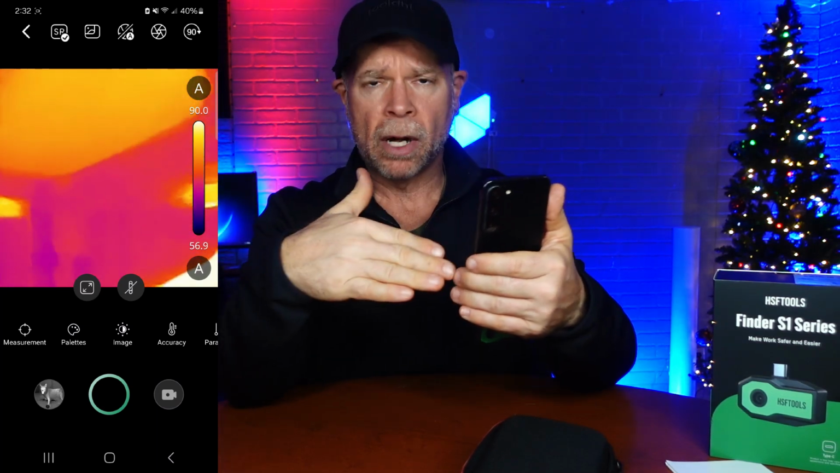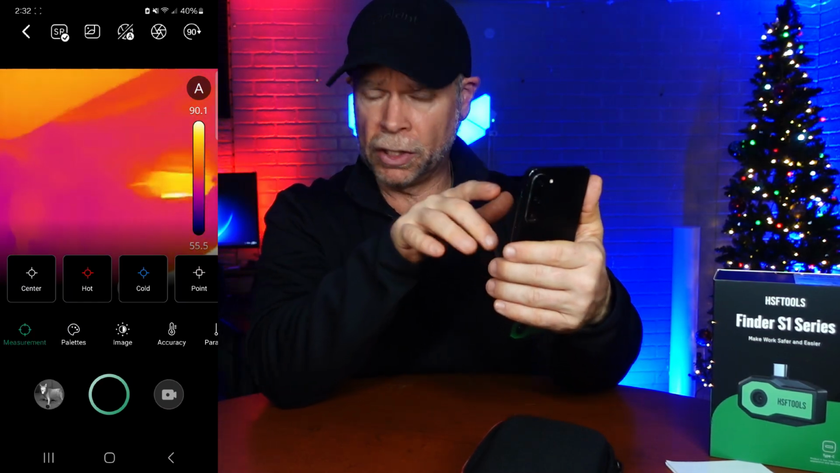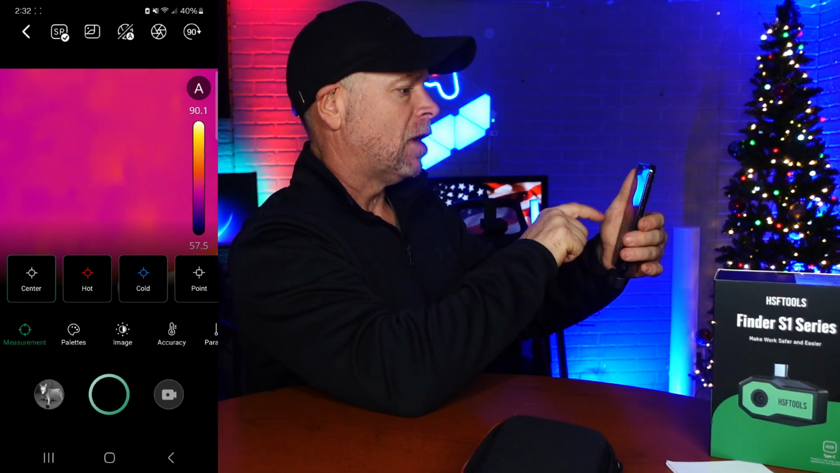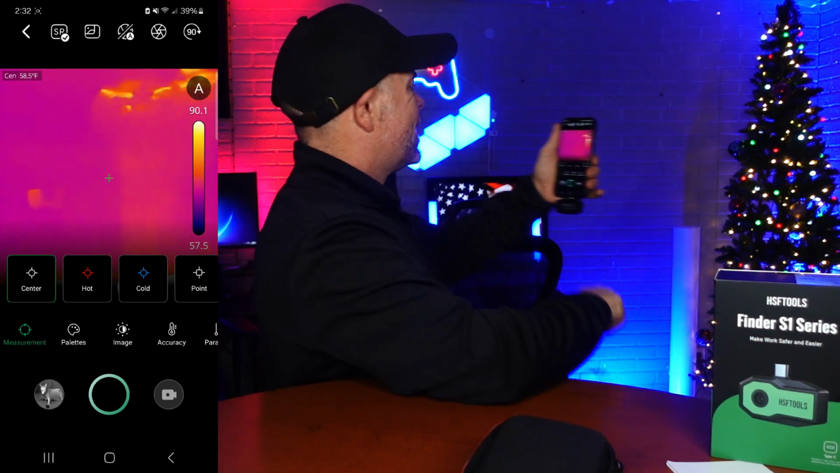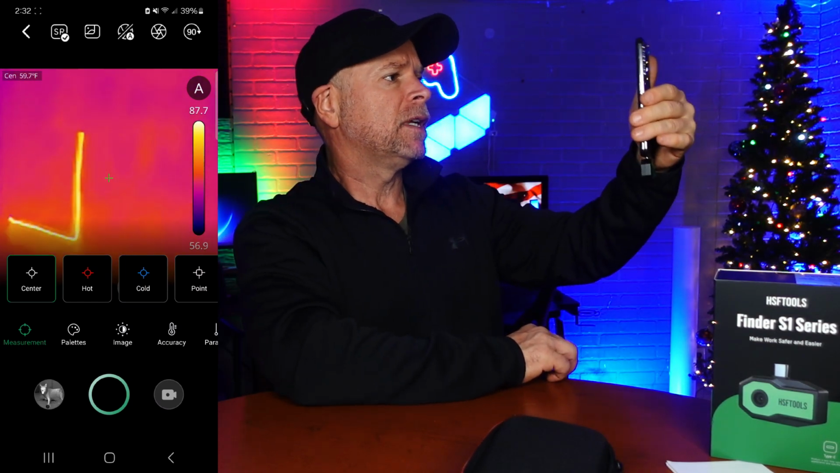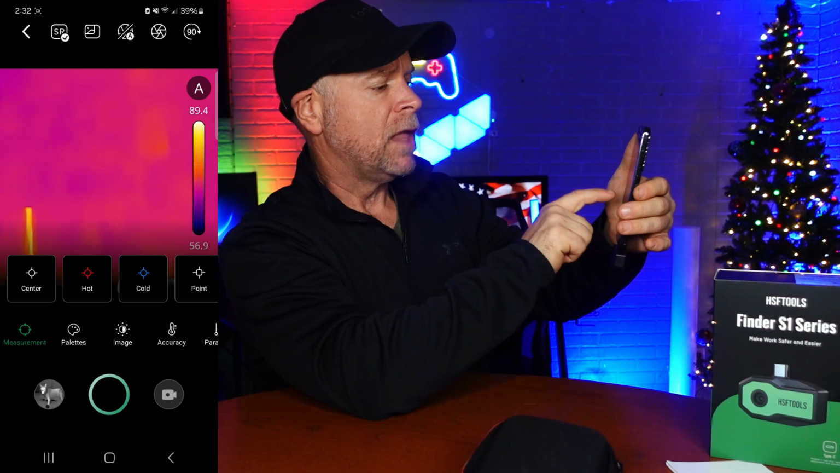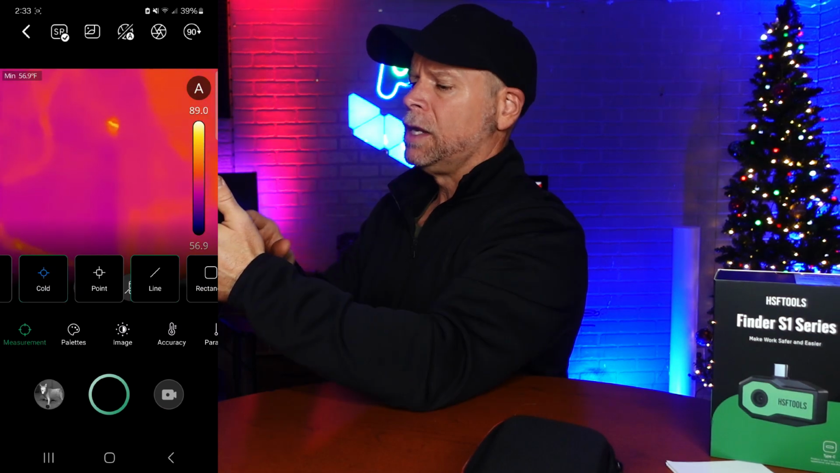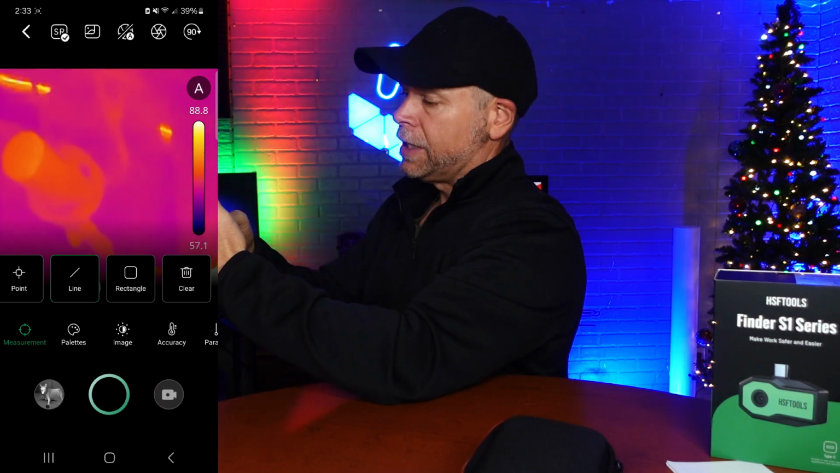Now, the next toolbar underneath is where all the magic happens, okay? So what we have here first is measurement. And what we can do, if I was to click center, what we're going to get is the temperature in the center of my screen. So you can see a little crosshair popped up. So that's the center of my screen. And so I can move that center of that screen anywhere and get specific temperatures on specific things, okay? If I wanted to take that off, I just click it again, and then I can click the hot. Now, if I could take that off, we can track cold spots. Pointer, then you can also draw a line in between two places. You can make a rectangle, and then you can clear everything.